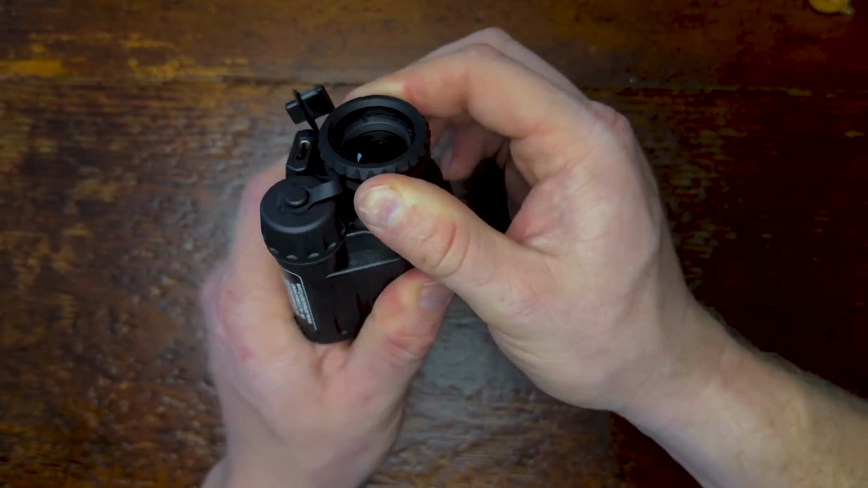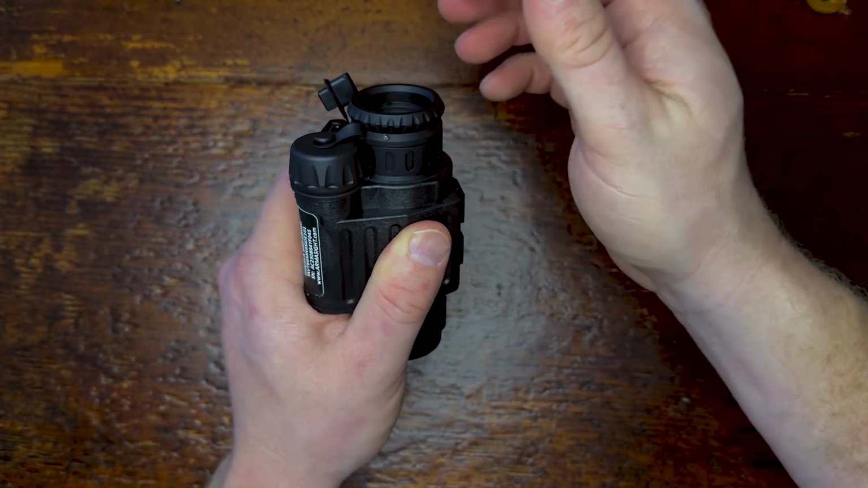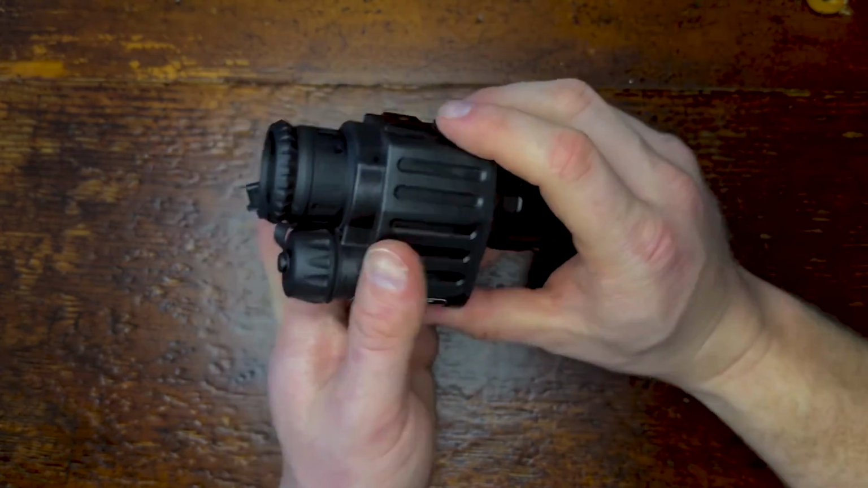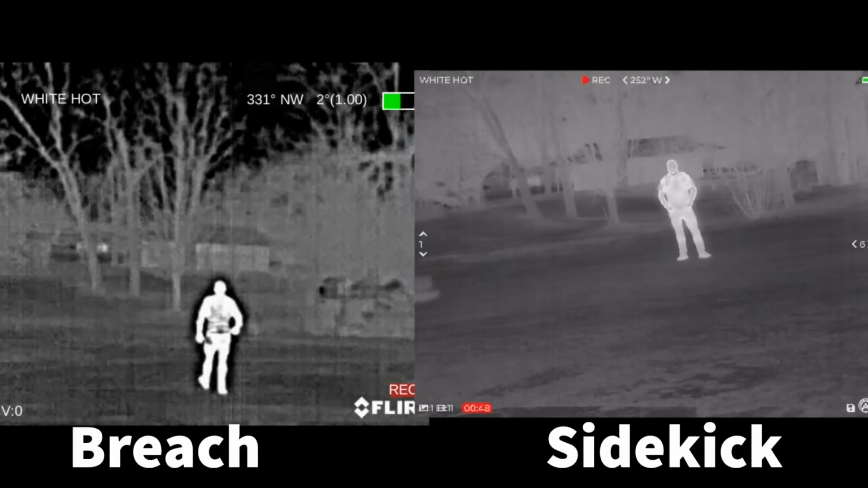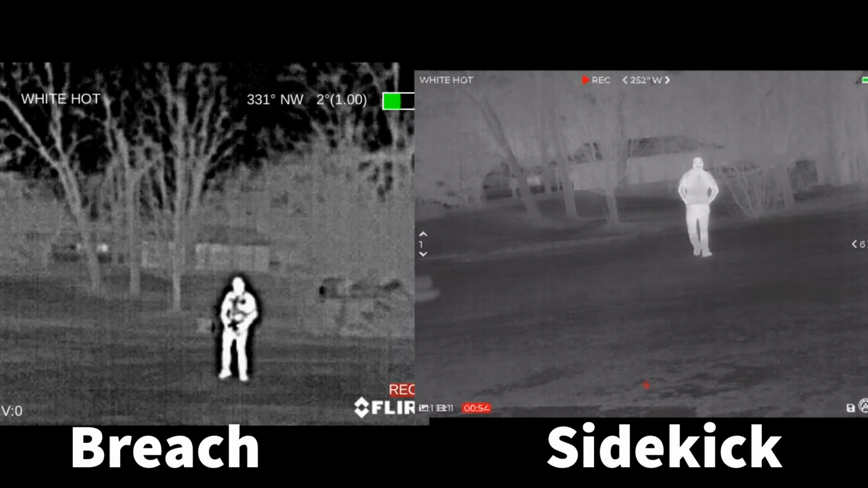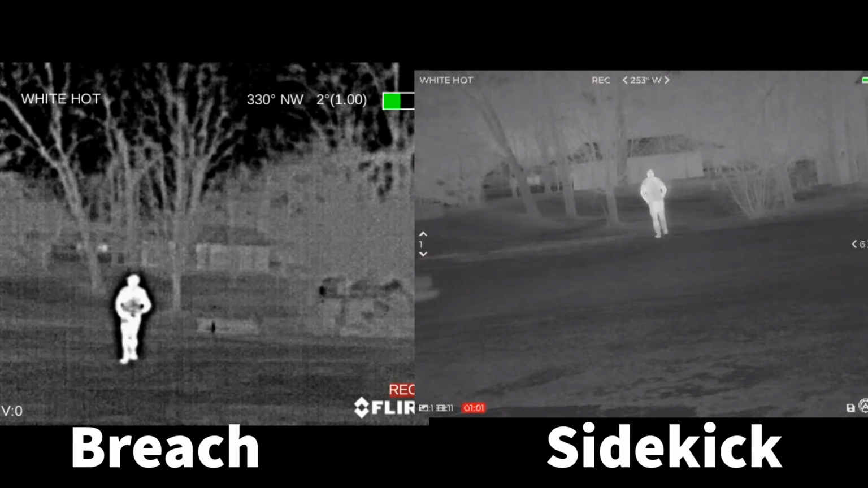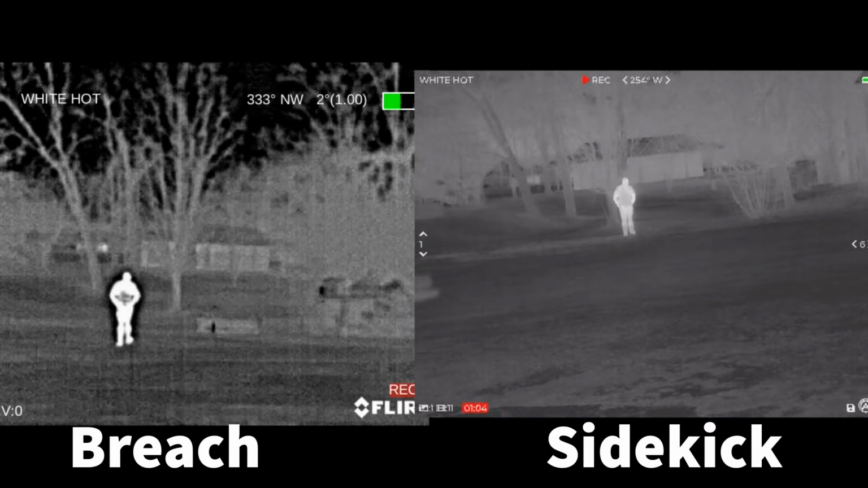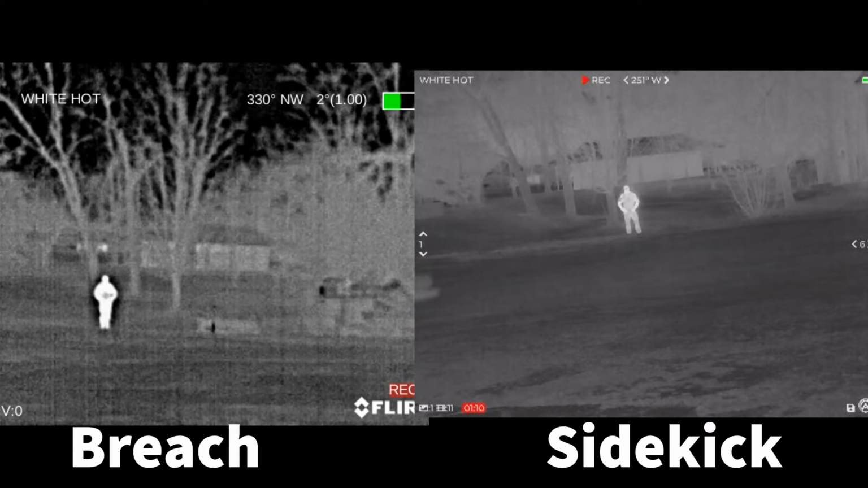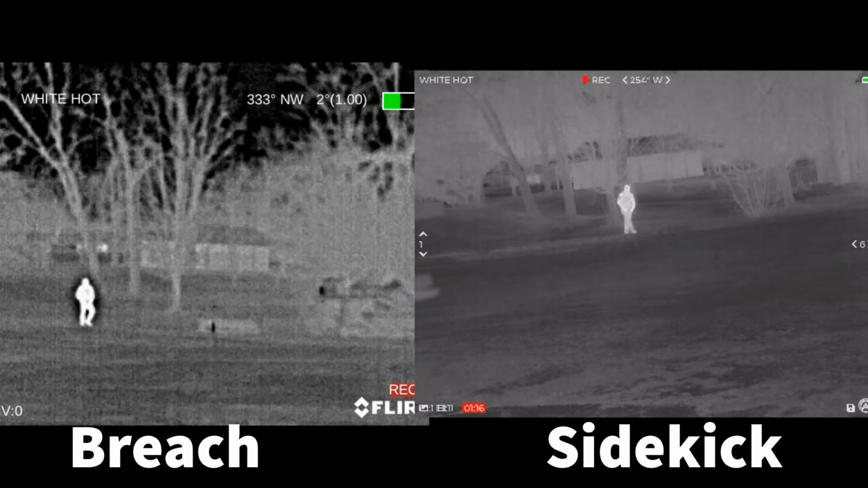This front portion right here has a gross focus for the actual image sensor to view. So it's basically got a focus to infinity, and then you can focus to closer objects to get them in focus. That's kind of a brief overview of the function and form of it. The overall construction of it, very much like the FLIR Breach. Armasight was, I believe, Armasight acquired FLIR a number of years ago, and I think we all liked the FLIR Breach for its small form factor, its extreme durability, and the kind of unique ability for it to adjust its margins, much like more clip-on thermal objects, or excuse me, clip-on thermal monoculars.